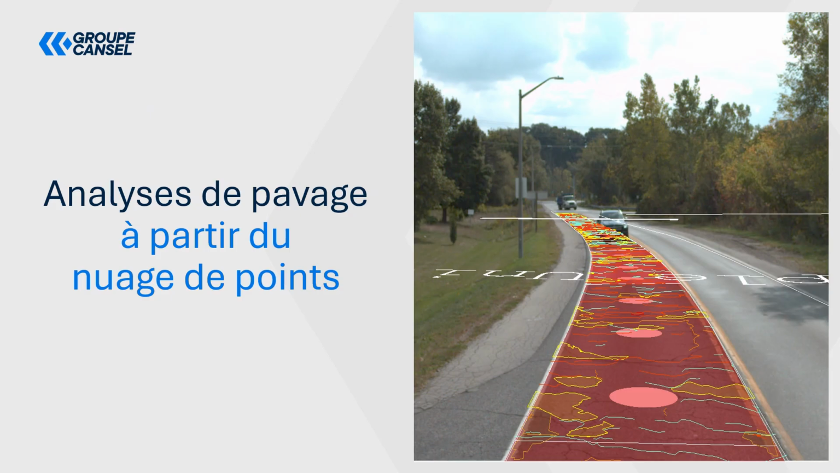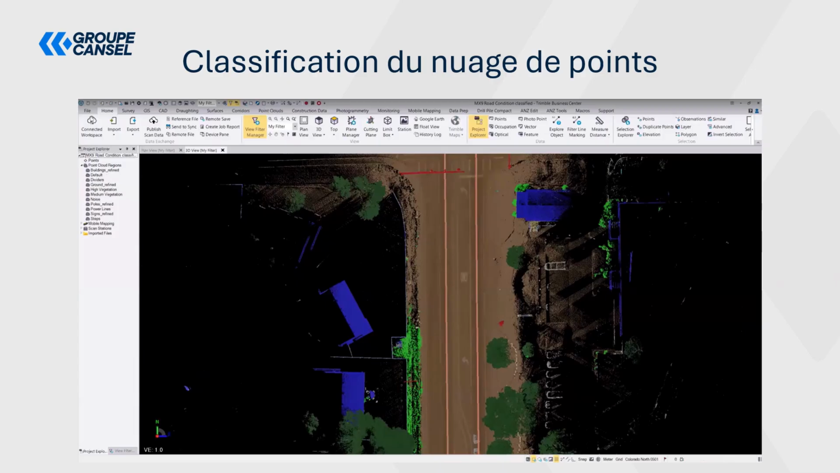So we're going to look at a small example here of pavement analysis, which will be done directly from point clouds. So I really want to talk to you about this information, about what you'll be able to get. You can already see very clearly in the first image here an example of what can be done. So we can see everything that can be extracted directly from mobile mapping.